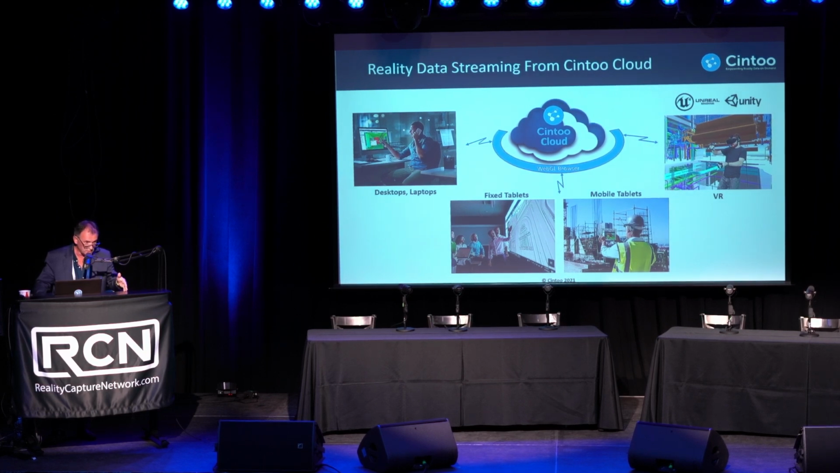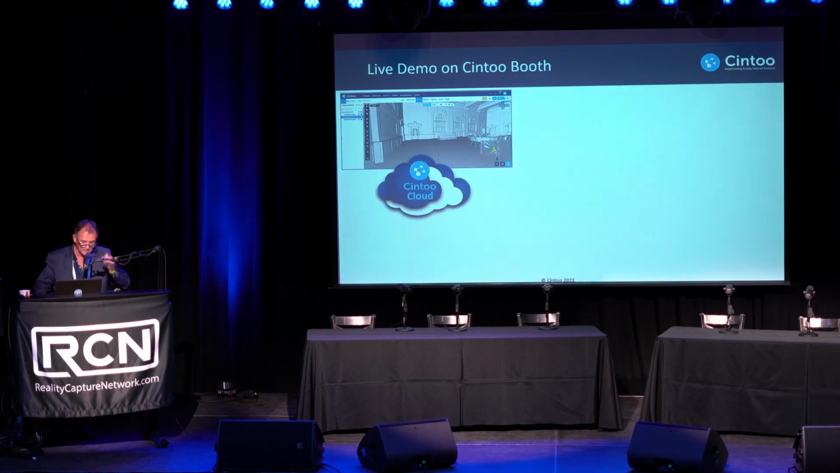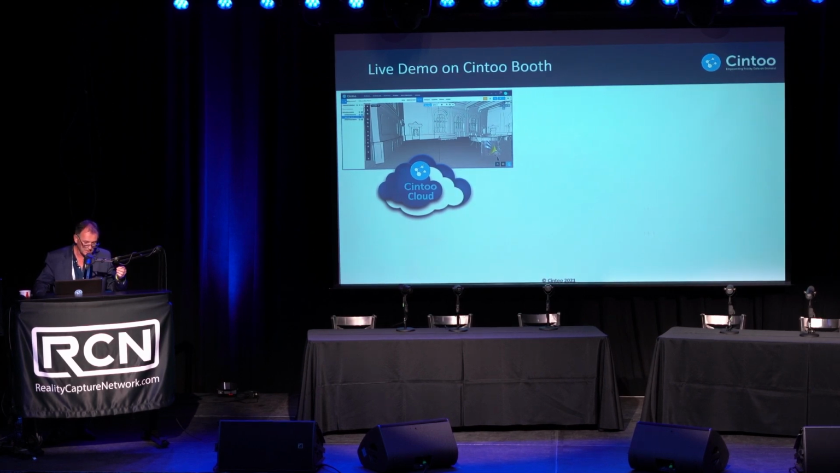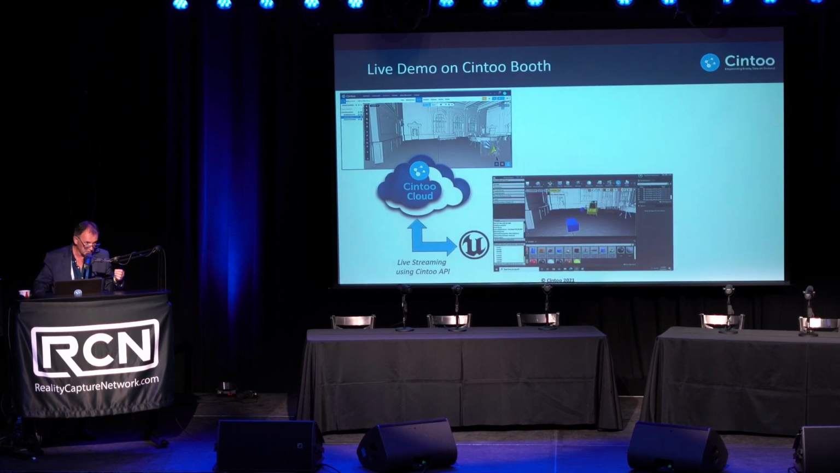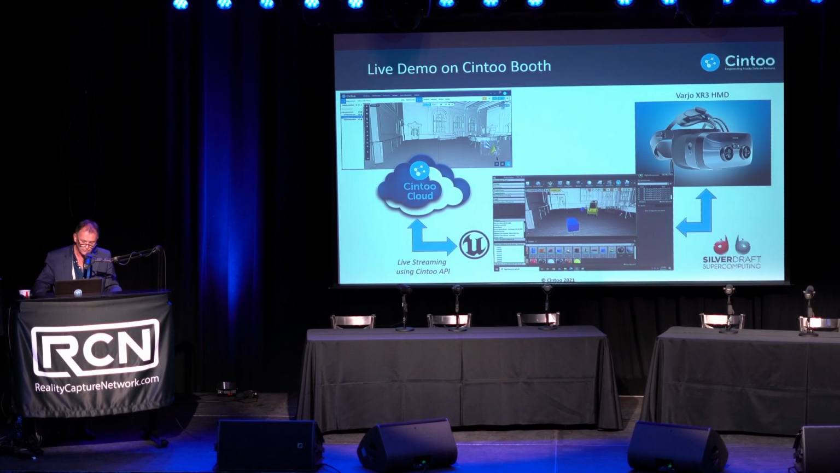That works for desktops, laptops, tablets, but now also works for VR engines or game engines like Unity or Unreal. And if you come to the booth today, we have a booth up there. You will see a demo where we stream live mesh-based data into Unreal, and we display that on the stereoscopic display using our good friends at Silverdraft, providing the VR headset. So again, please come to the booth. You'll be able to experience this mesh-based viewing of your scanned data in a headset.